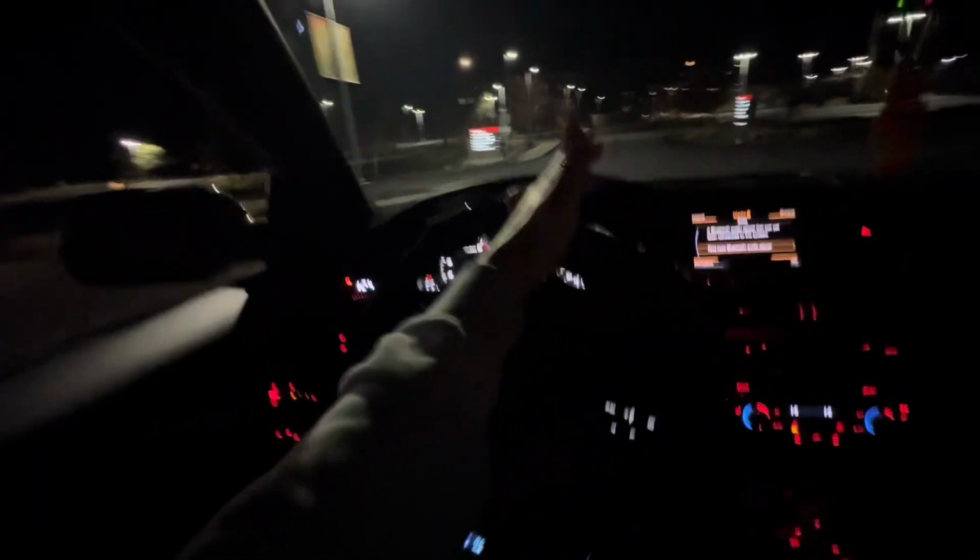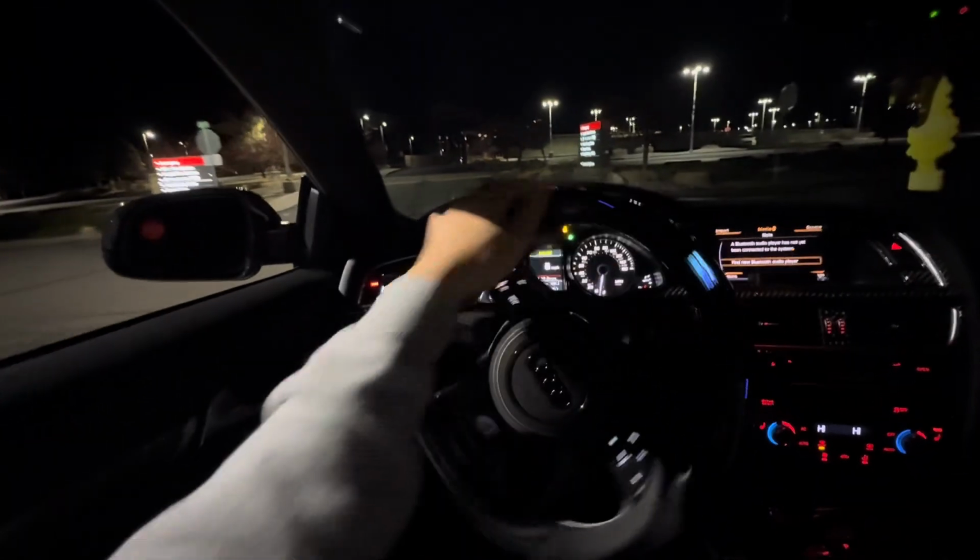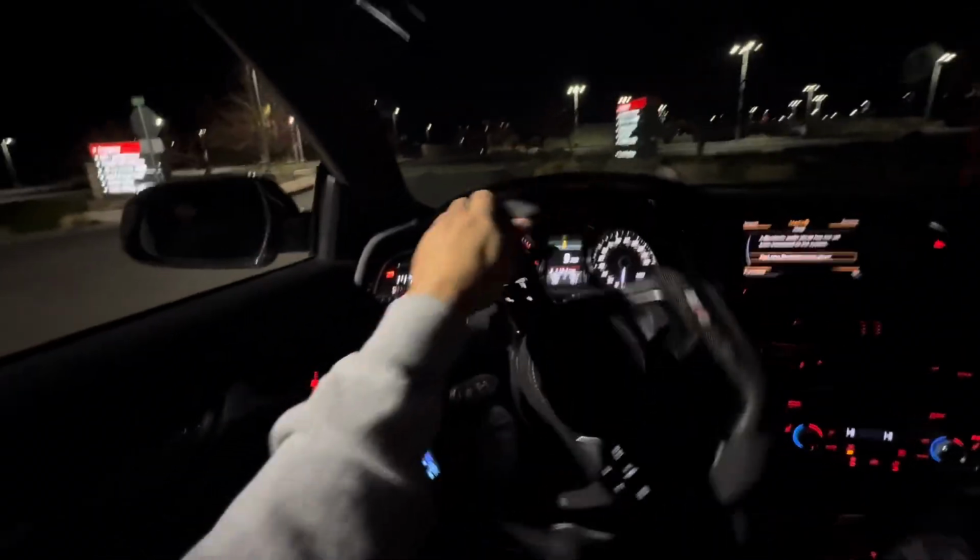I thought about putting a mic in the engine bay and by the exhaust so you could hear the supercharger and the exhaust a little bit better. I just need to get some good quality mics, but yeah, let me know what your opinions are.